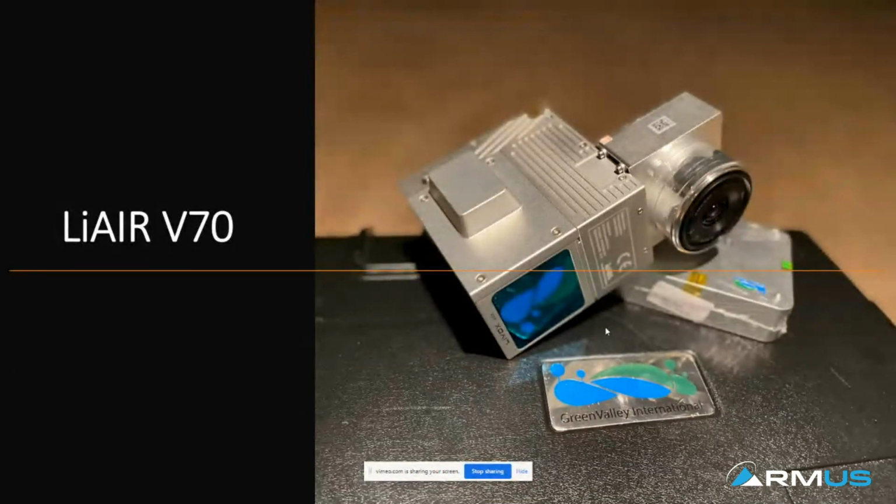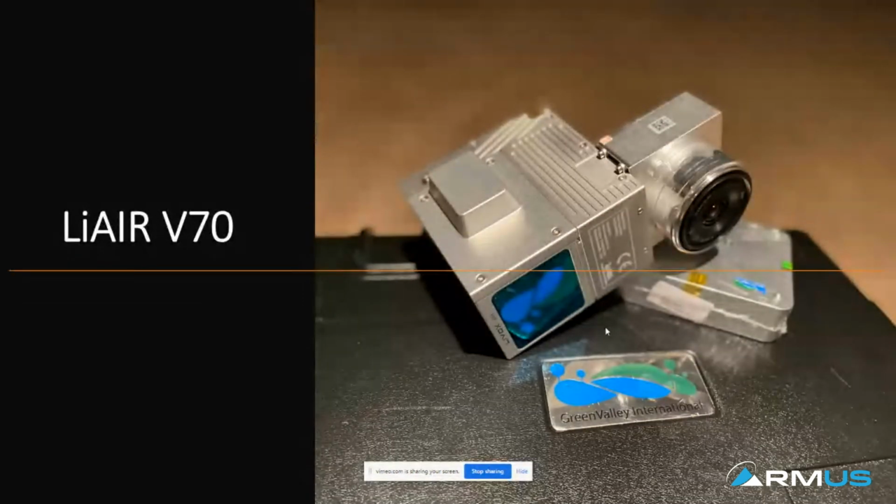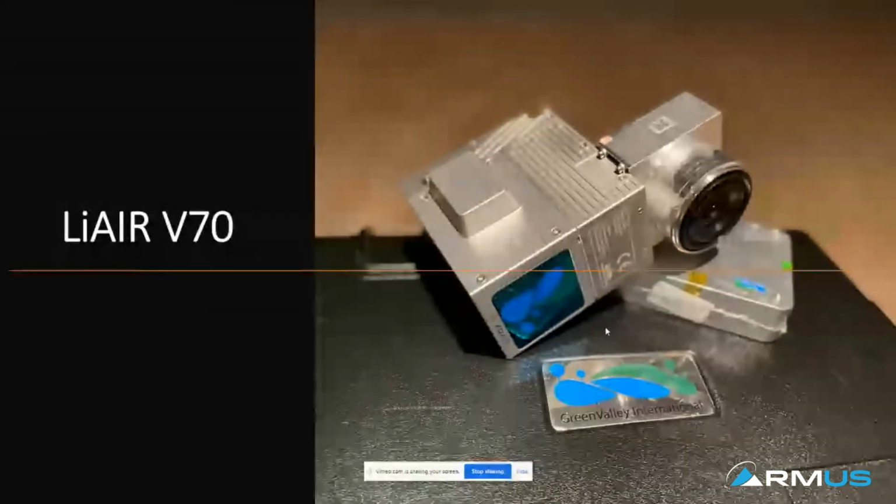What we have here is the LiDAR V70. You see on the far right side is the actual camera. It's a Sony a5100. It's propped up on a little metal box that is actually the data recorder for the GVI base station. Connects to that antenna, the white antenna Fraser had set up on his desk. And then you see the GreenValley logo reflecting there in the actual cover of the Livox Avia sensor. That is where the LiDAR pulses will be emitted from and actually received back as well.